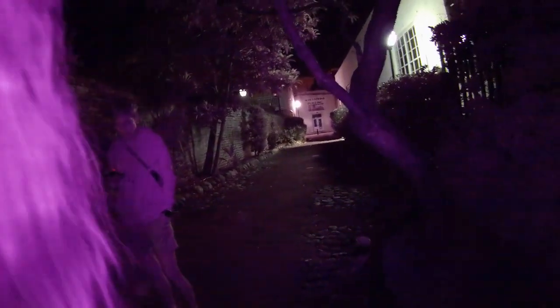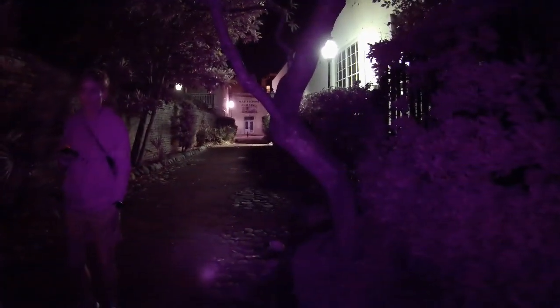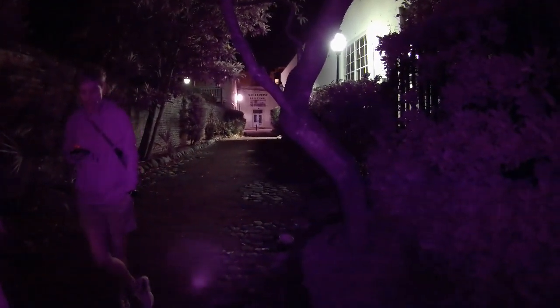For those of you with video cameras, if you want to continue, it looks like Jimmy wants to get us some decent footage of what the alley looks like. If you want to continue down there and look at that, you can. We're just going to stay out of the way of the other tours in that area. Again, we kind of find our own space and work over there.